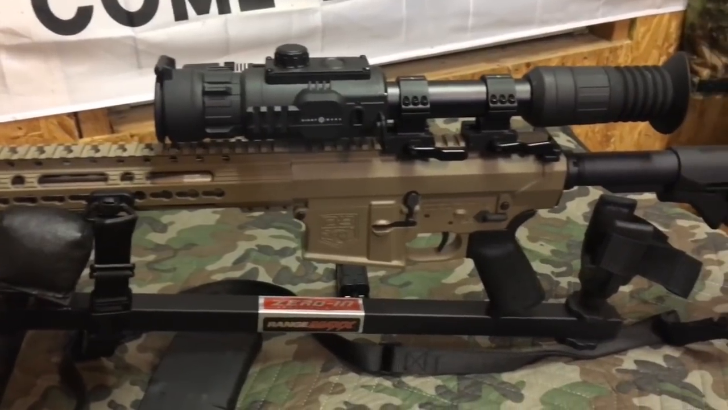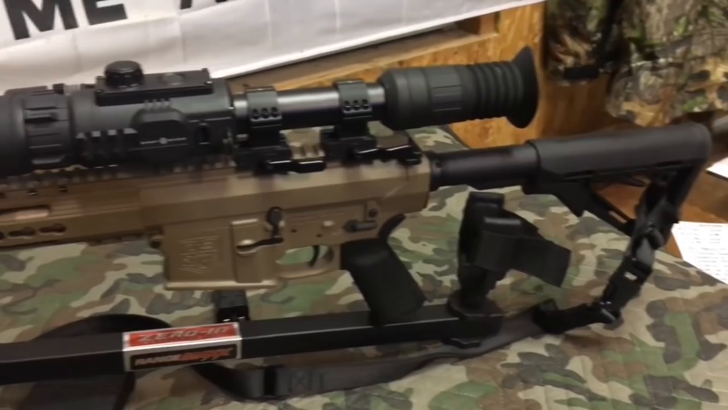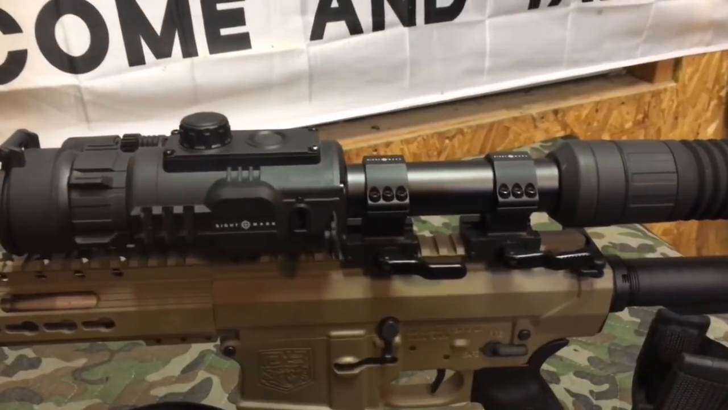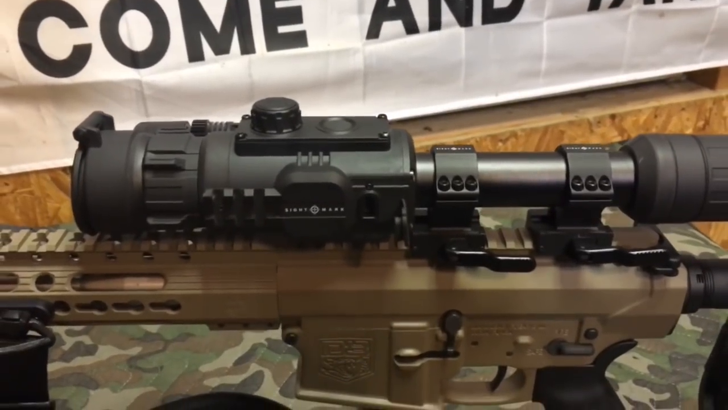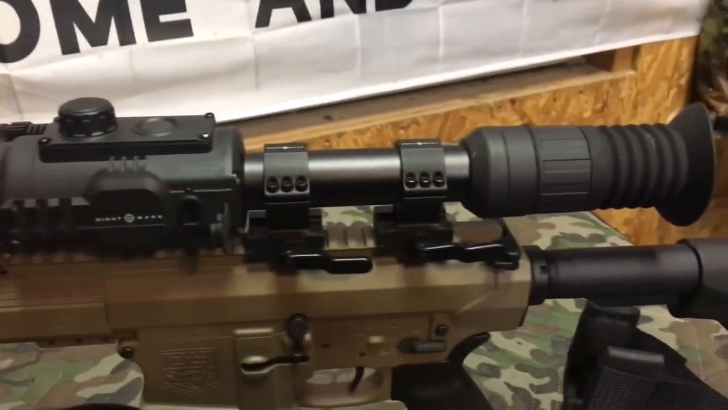As you know, these AR-10s, they're a beast and they kick like a dang mule. But it held zero. It's a good solid unit. It didn't move at all in these quick detach mounts. So I was very pleased with the quality and workmanship of the way that it felt and the way that it performed. So let's take a look through the scope and see some images.